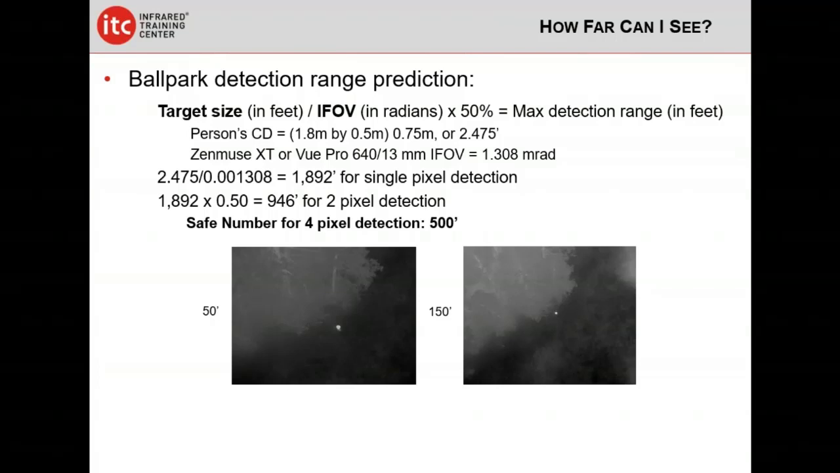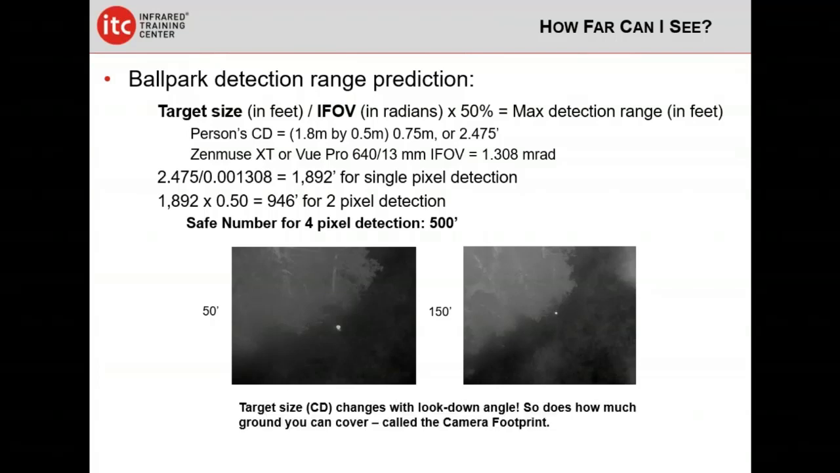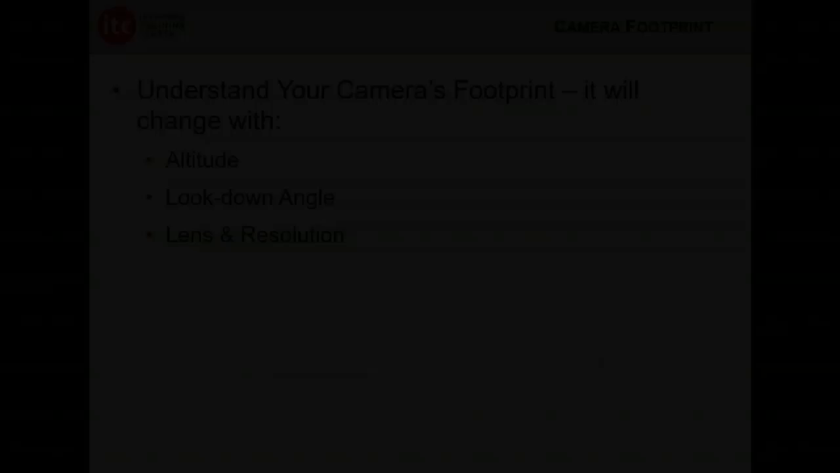When we talk about look down angle, a 0-degree look down angle would be parallel to the ground. A 90-degree look down angle would be perpendicular to the ground, what's called nadir, looking straight down. Target size, or critical dimension, changes with look down angle, but also how much ground you can cover at a time changes with your look down angle. That's called the camera footprint. We need to talk about that too.